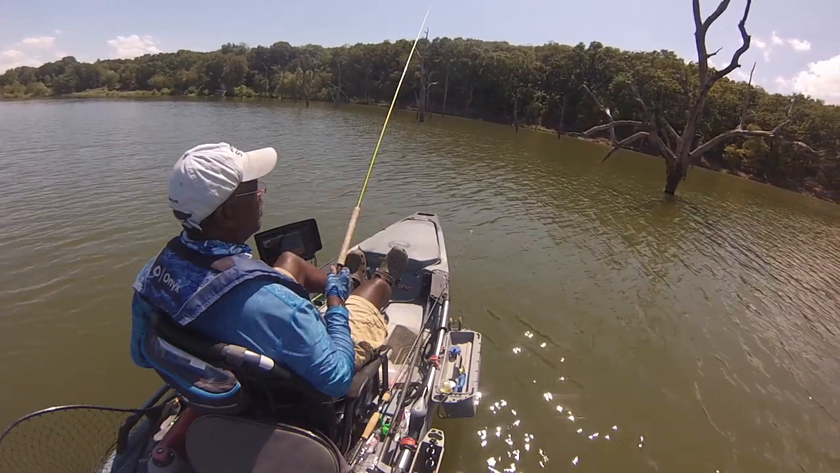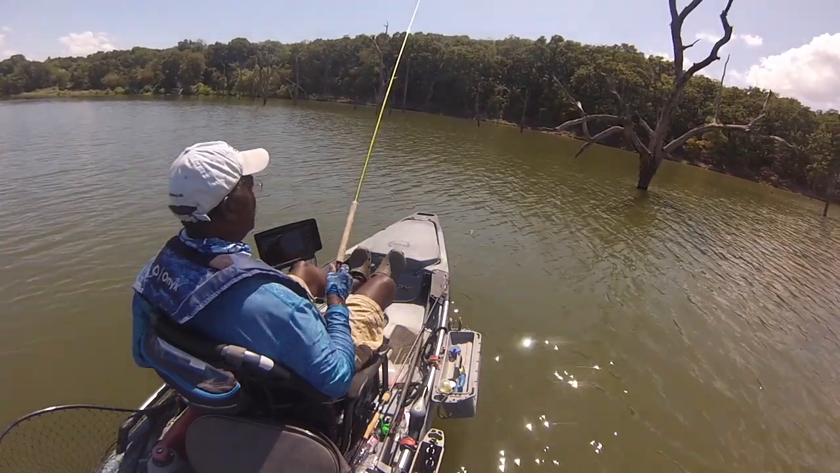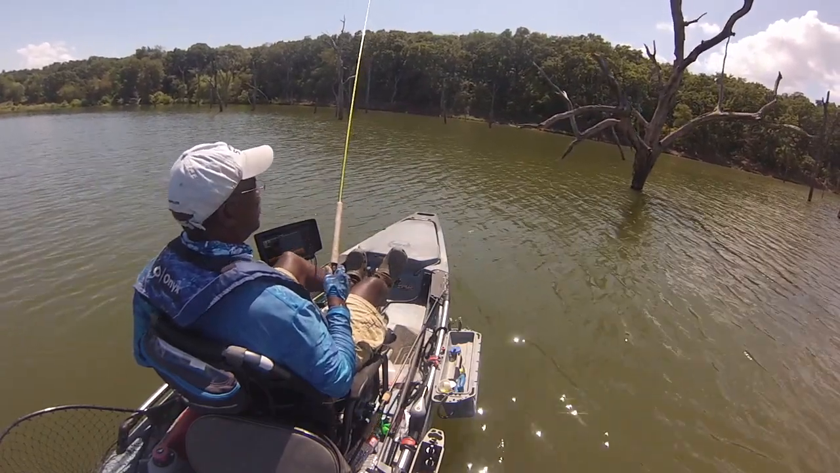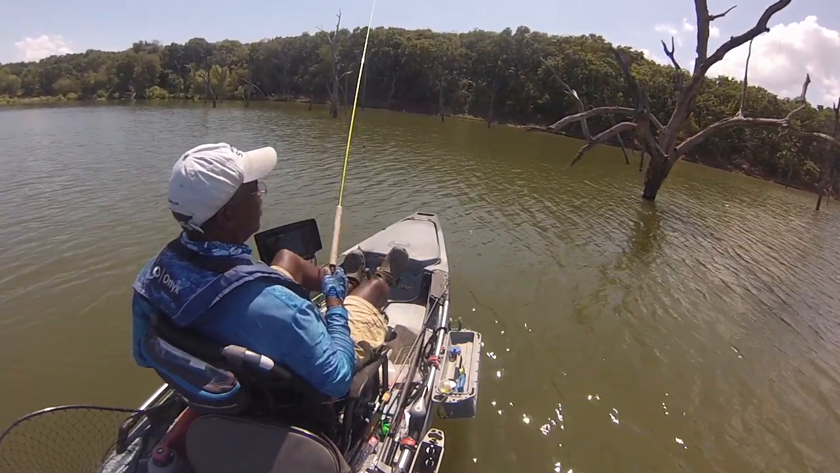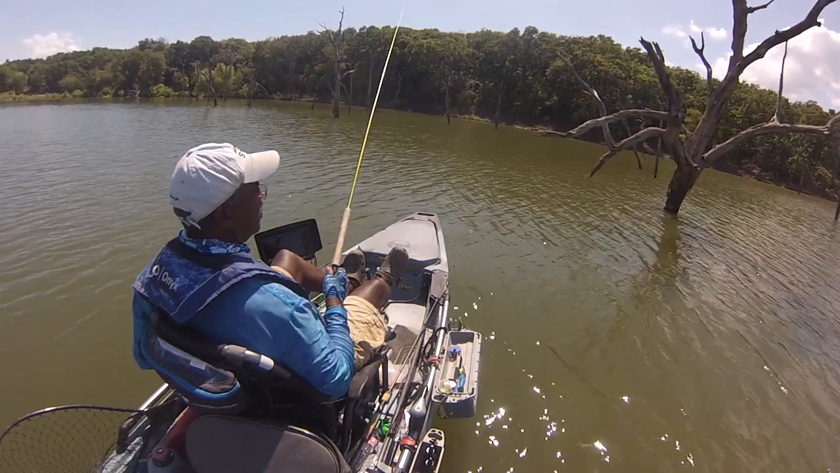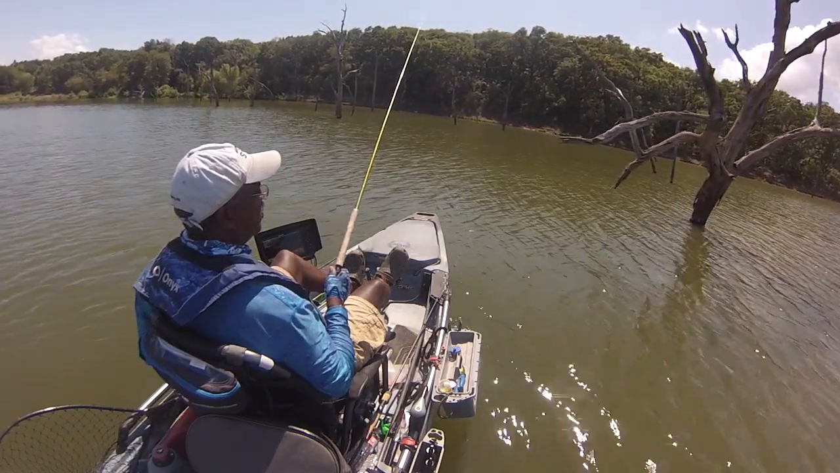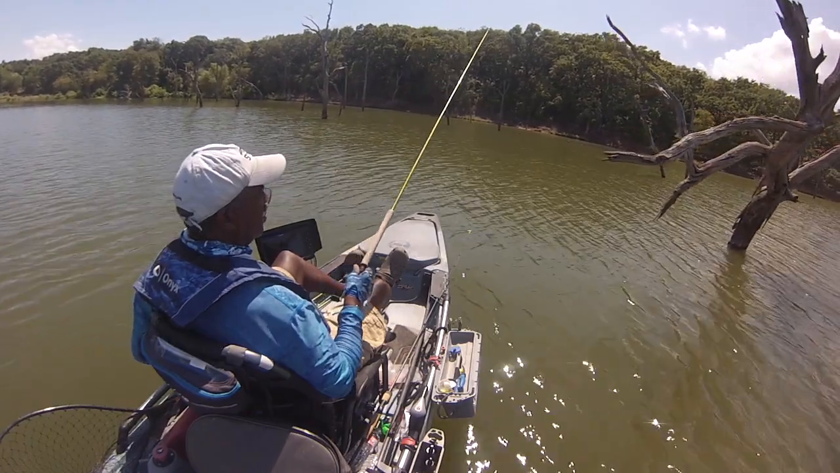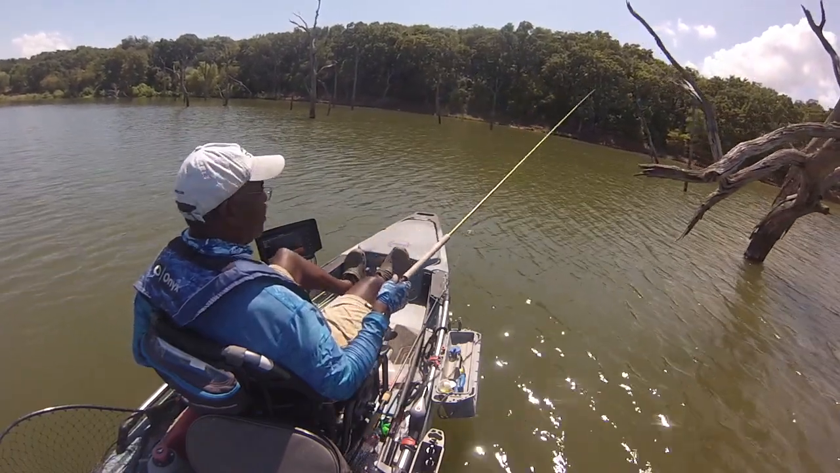One thing I learned about crappie fishing before the electronics were as good as they are today is that crappie in standing timber like this really like the larger trees.